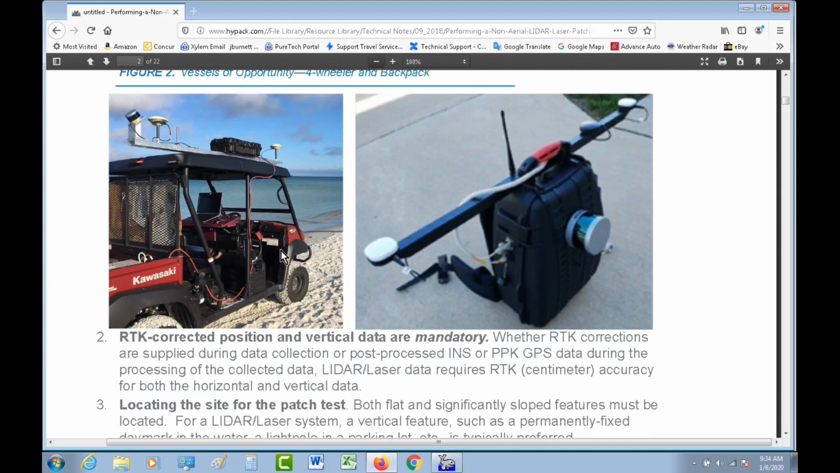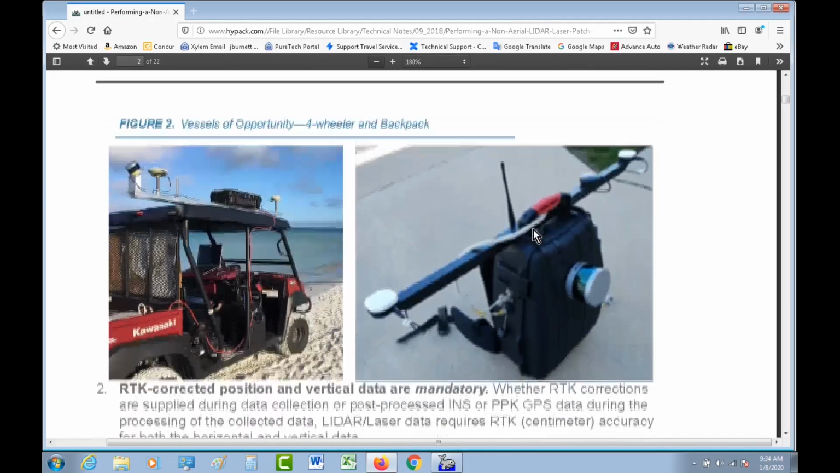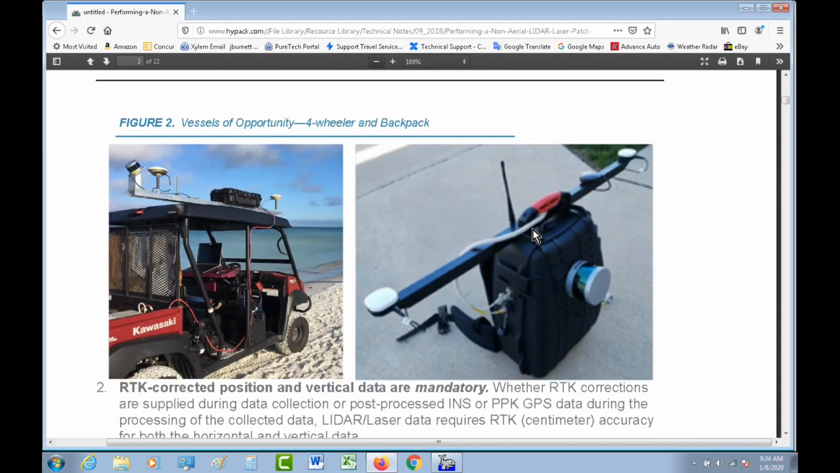They brought their backpack GPS. We took shots on it for check shots. We hit them within a couple hundredths with the laser. So we were doing a comparison on that. This is, if Matt is in here, Matt Staley.